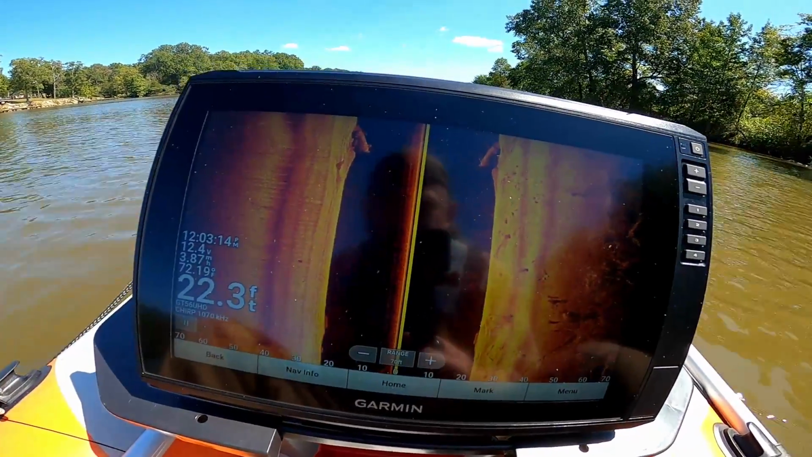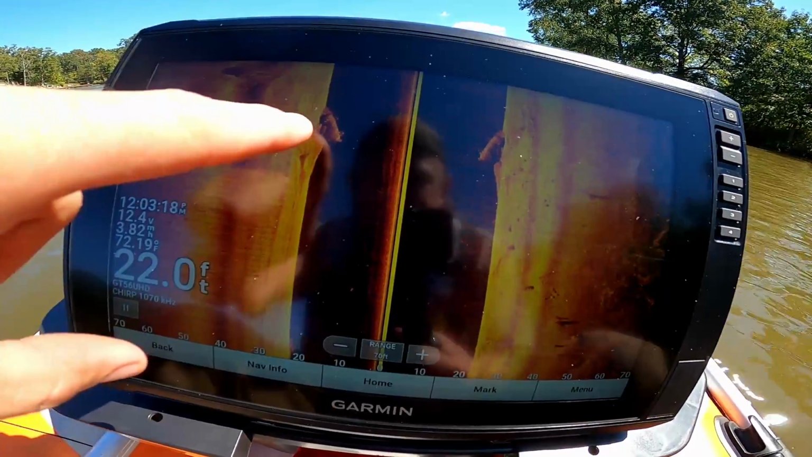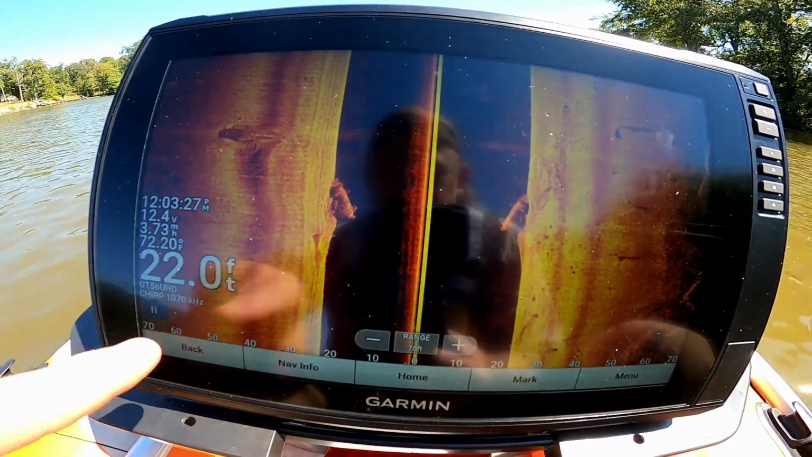Dude, oh my gosh, man, look at that. Look at that. Can you see that? That's gotta be a car. I mean, look at that, on each side it went right over it. Oh man, let's pause this for a second.